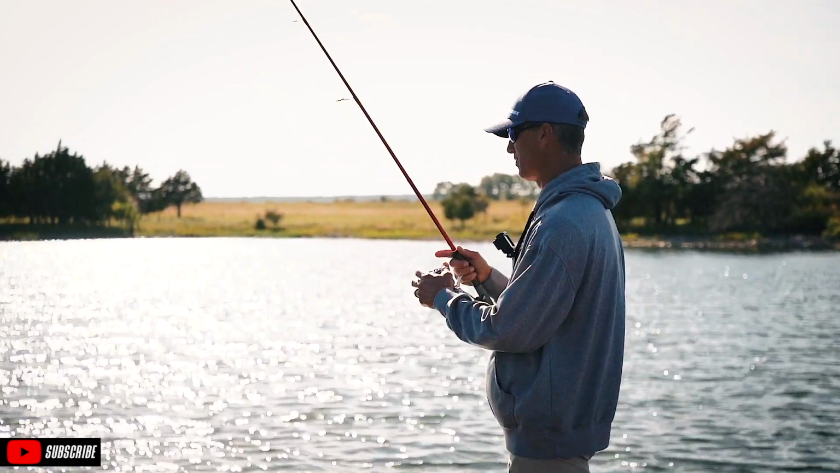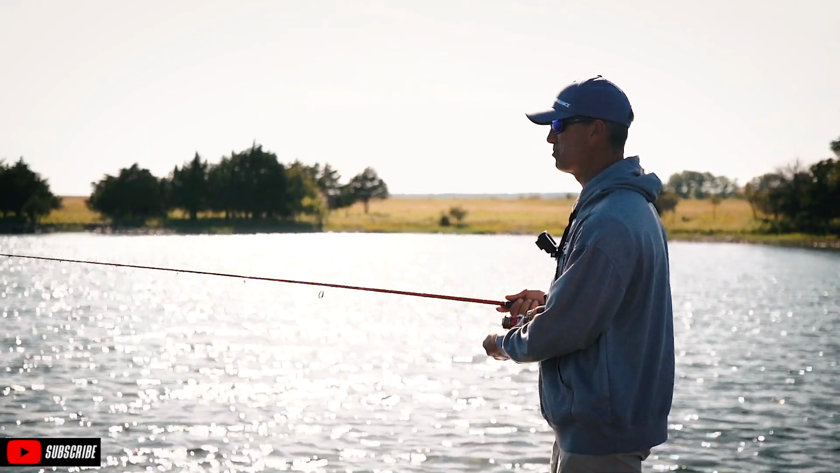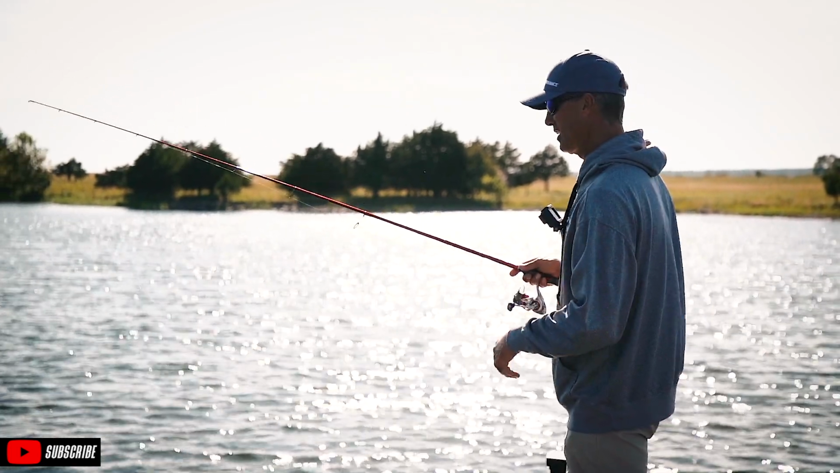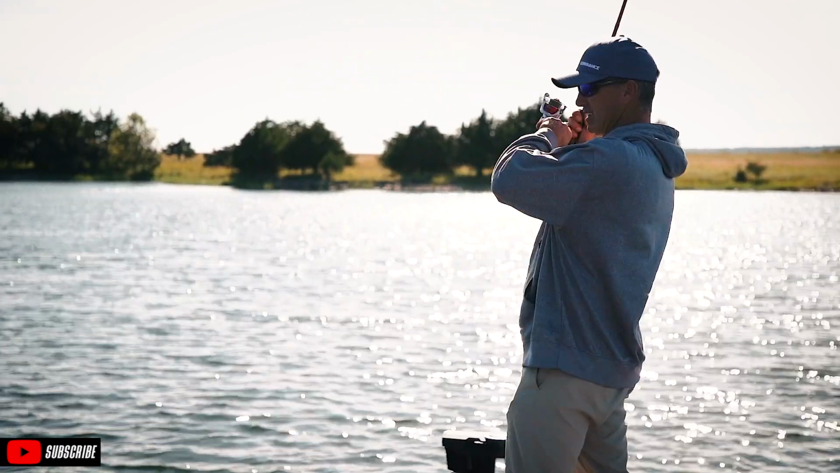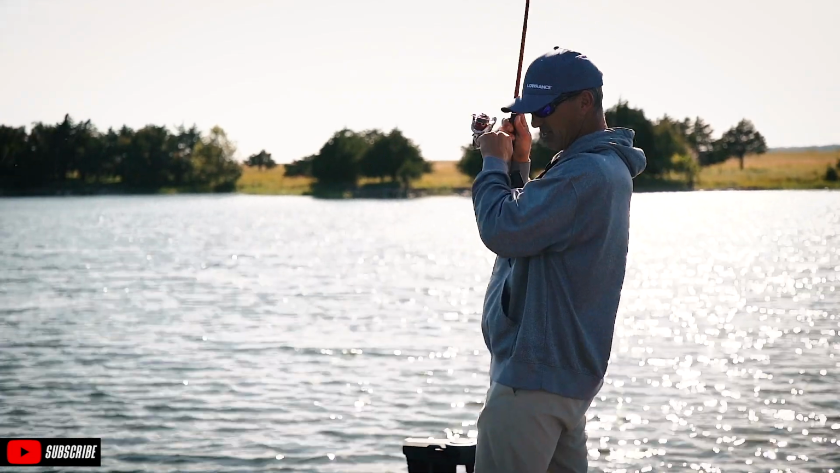A lot of times, if you're using a 1/4 ounce weight, it's just like your weight just got a smidgen heavier. It's not a big thump like you would think, worm fishing or jig fishing. It's a very light bite most of the time. Like right there, it was just a tick, tick, tick. That's all it was.